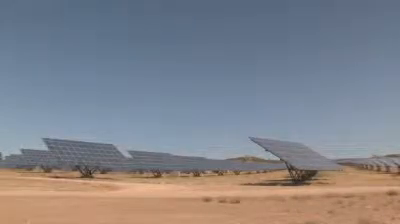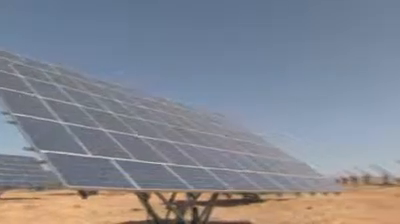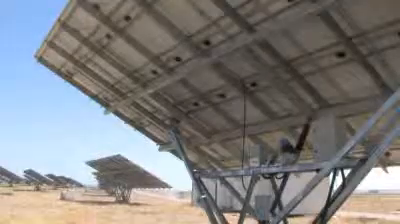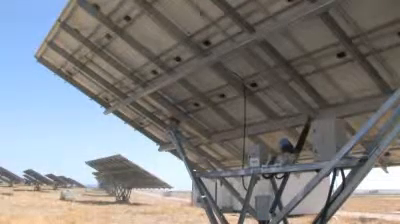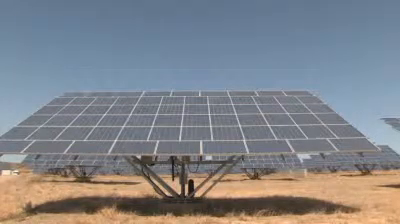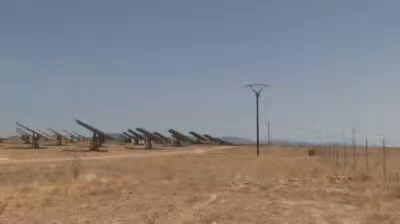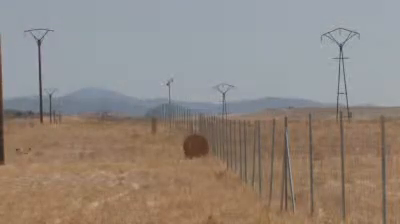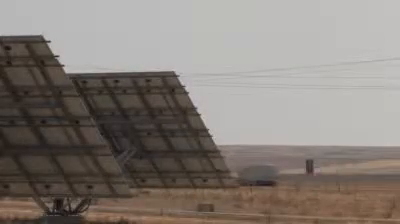Abertura Solar uses more than 200 115 kilowatt peak installations. It was installed and is managed by Vector 4. The total investment for the solar park was 225 million euros. An investment of this size needs to be well protected, not only during daytime, but at night as well.